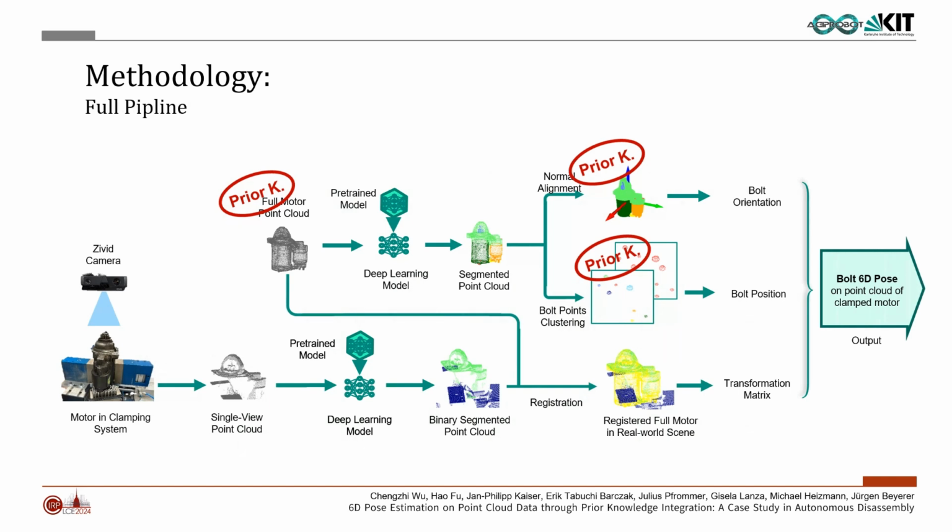The orientation of the bolt is determined based on the orientation of the full motor. Prior knowledge suggests that the orientation of the bolt can either be the same as or opposite to the orientation of the full motor. However, the full motor point clouds are typically from different sources or scanned in different positions, which means the orientation of the full motor is unknown. Therefore, a segmentation result-based normal alignment method is proposed, allowing us to align the motors to obtain their respective motor orientation and determine bolt orientation accordingly.